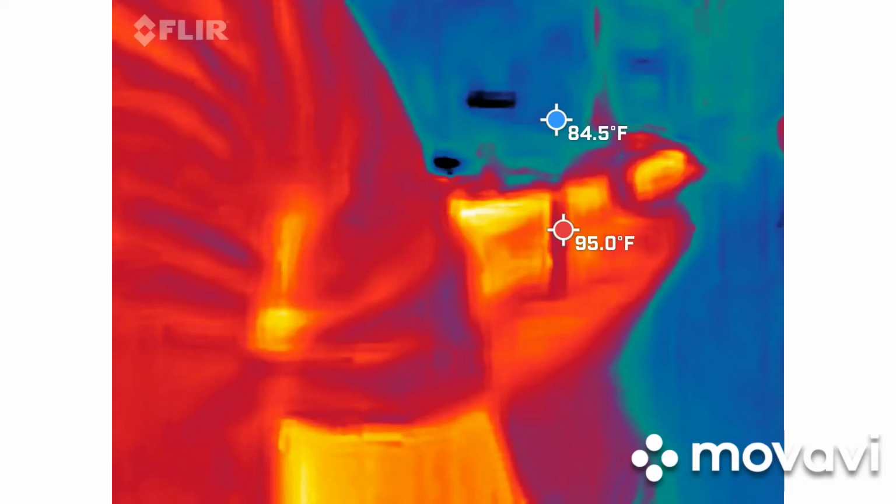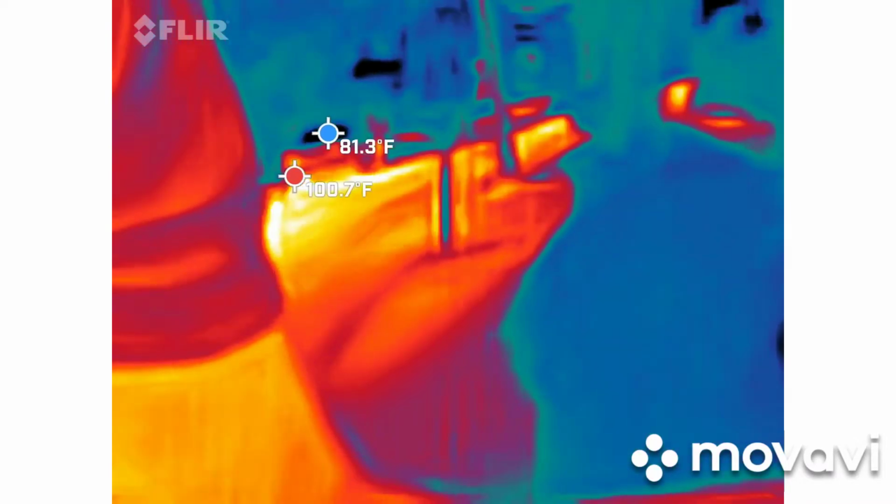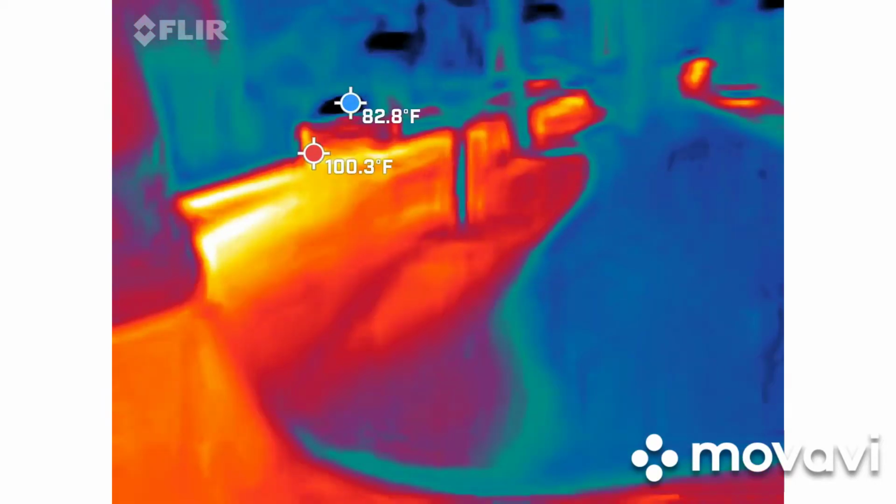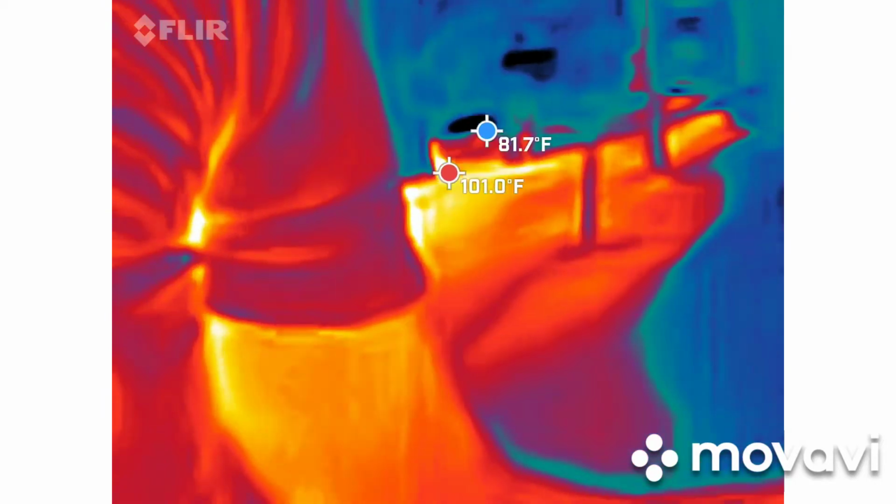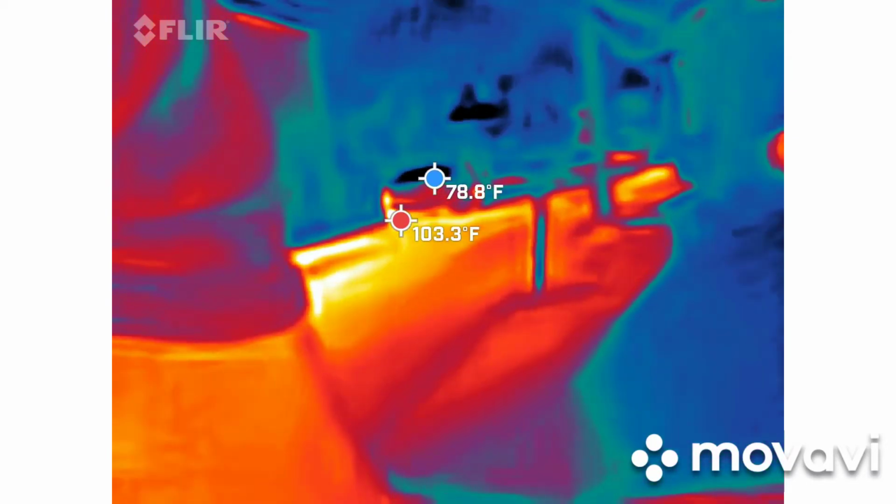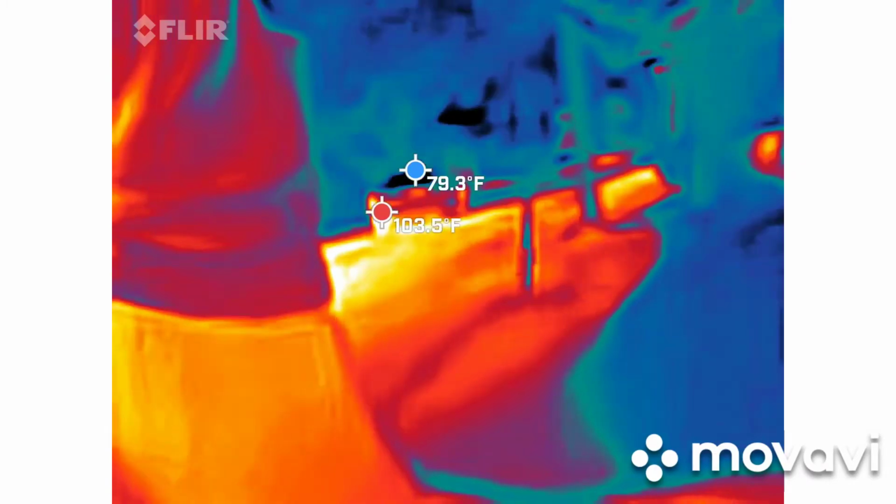The cool thing is that the new upgraded camera actually gives us the pinpoint of the hottest and coldest spot in the frame at that particular time, and it will move constantly. So the only thing you need to worry about is this little red square right here. That means that it's recording, and it will record audio, so it's kind of like a secondary audio for you.